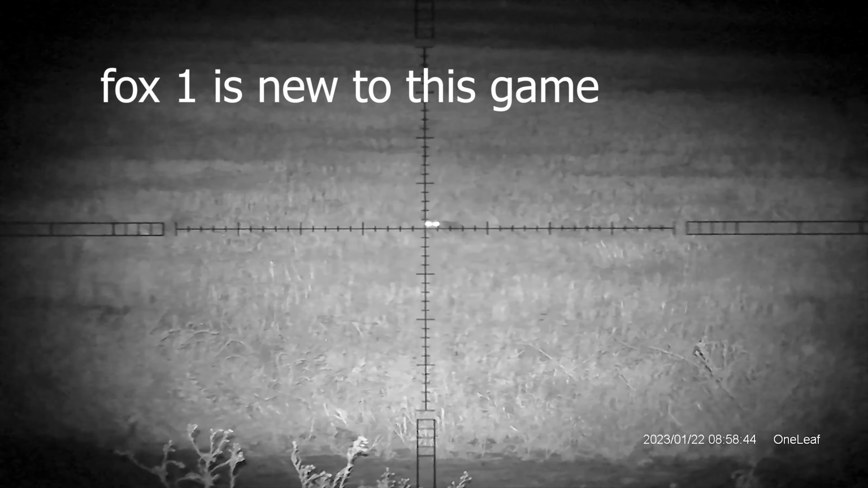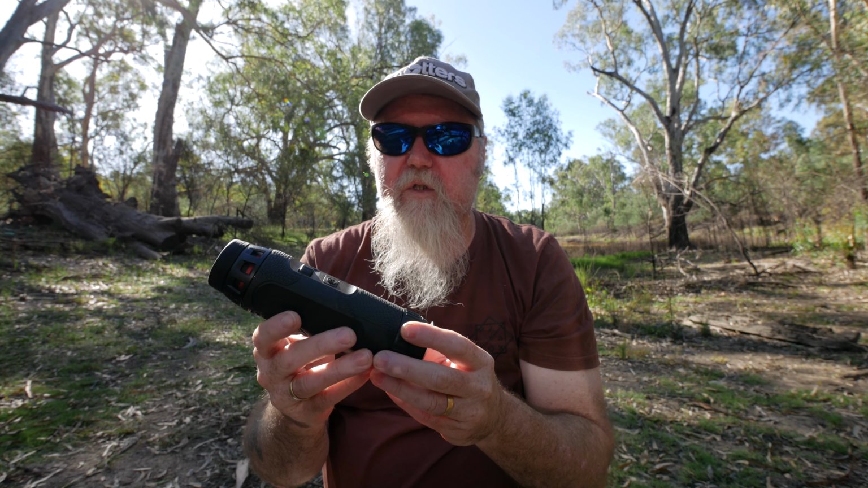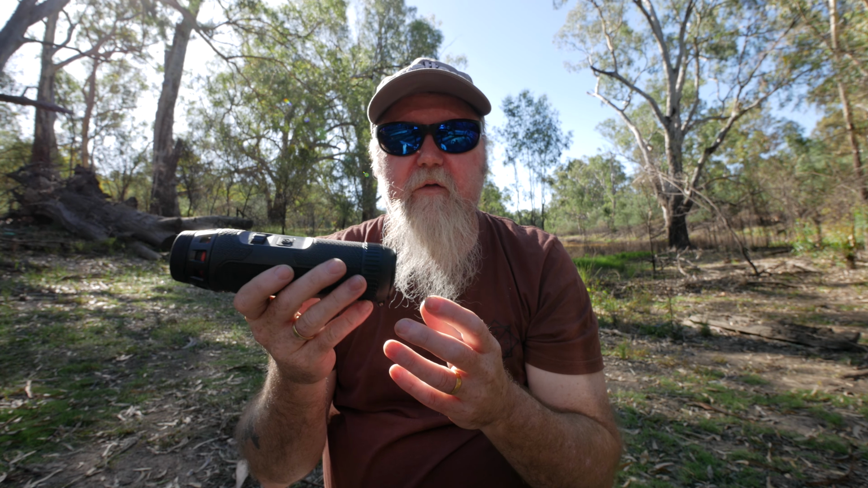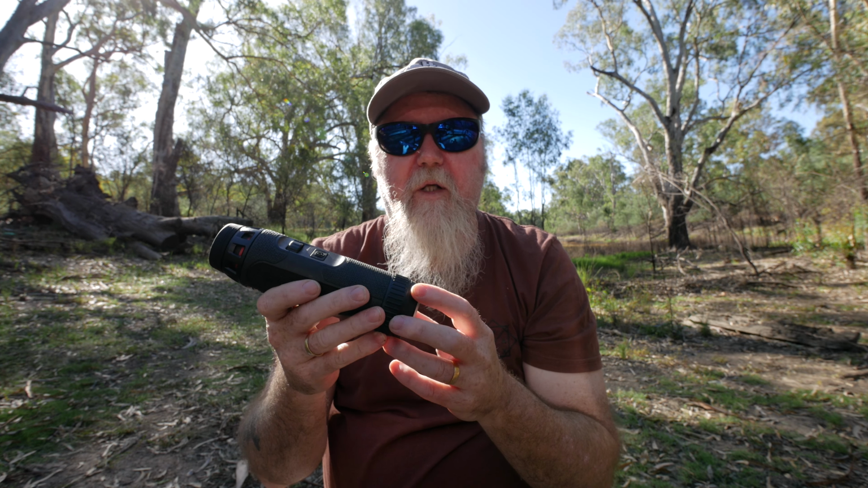Alrighty, I guess that's it. That's all my conclusions and whatnot. I do recommend this one quite a lot. I've been very surprised with its performance, and coming from a higher end sensor down to the mid-range again, I do notice the differences, but this one, look, I'd recommend it for spotting things out in the field. I'm not really noticing too much difference between this and my more high-end sensor, so a big thumbs up for it.